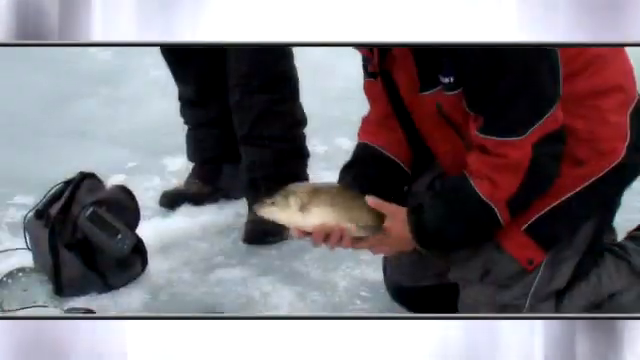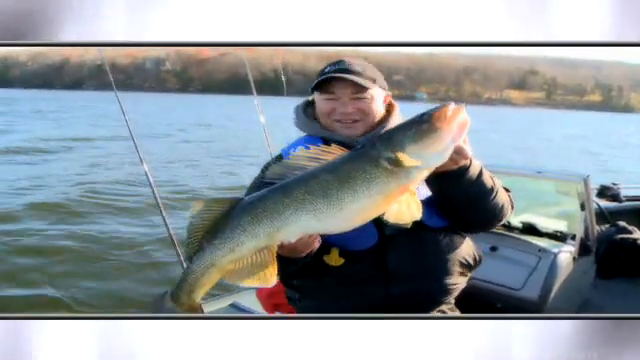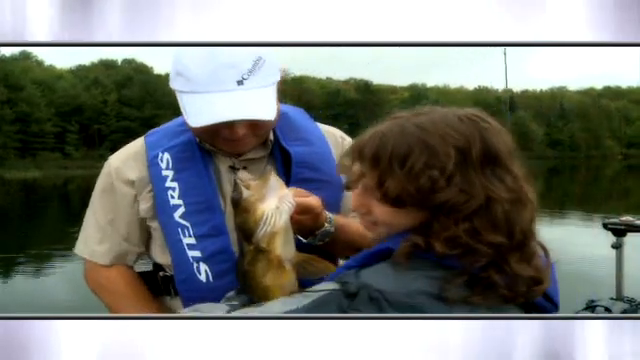Oh, here we go. Hello! Oh, yeah. Get ready, get ready. Here comes. Whoa, he's got it. Yeah. Oh, man. That is a big rainbow. Oh, yeah. Look at the size of that fish. I think I love it. Look at the size of this fish.